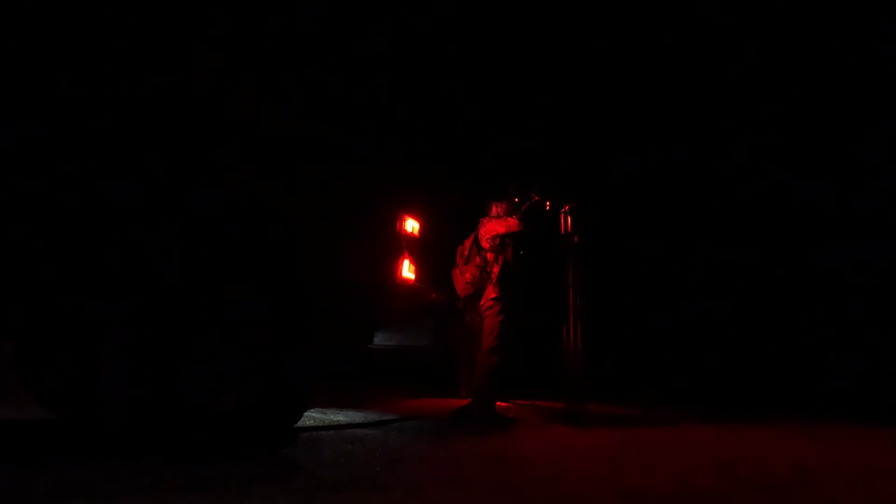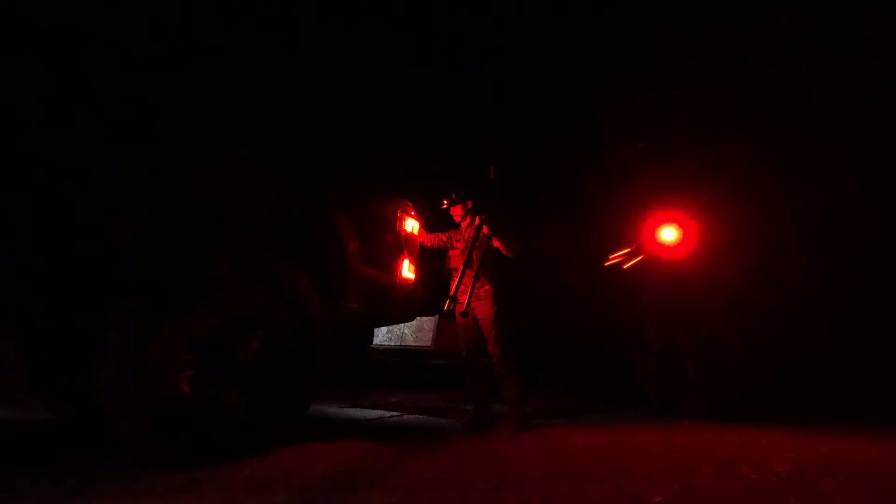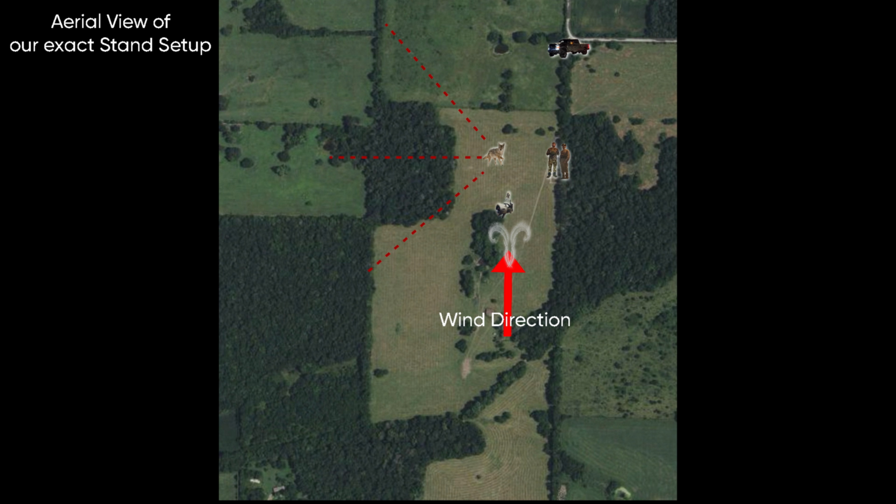Anyways, we go ahead and set our guns up on our tripods, lock them in and all that, because that's how we carry them in. That way if we get to walking in there and something's out there, we can be quick. We're going to go ahead and get out here and try to get set up, and I'll use the thermal to show me putting out the call and kind of what we're doing.